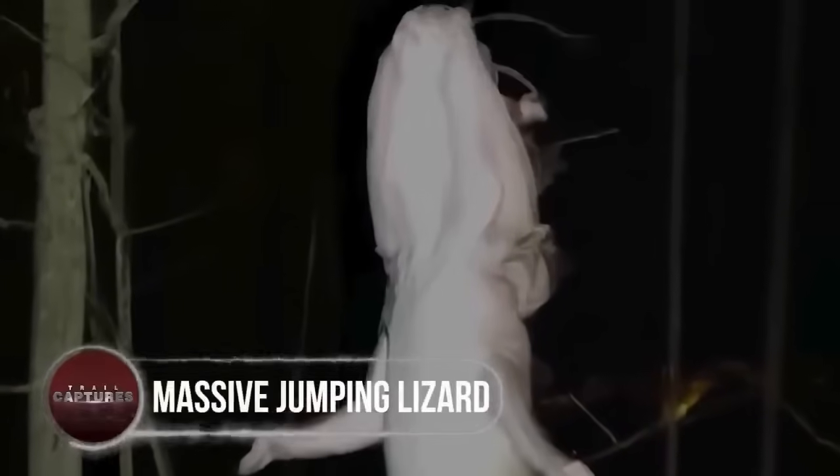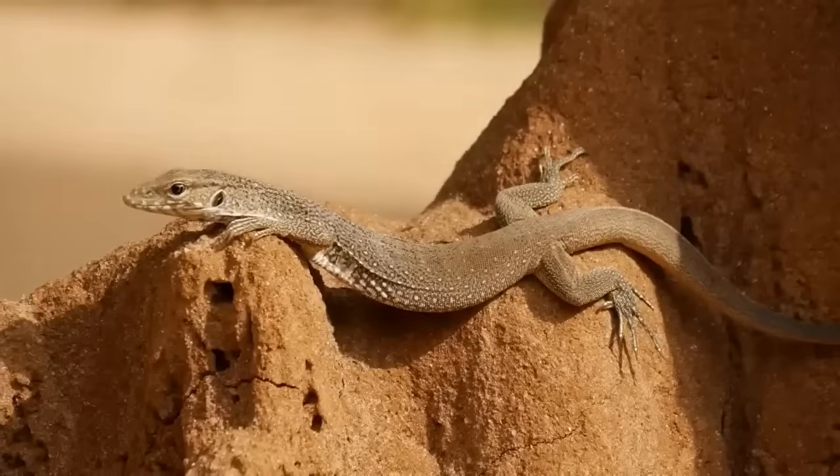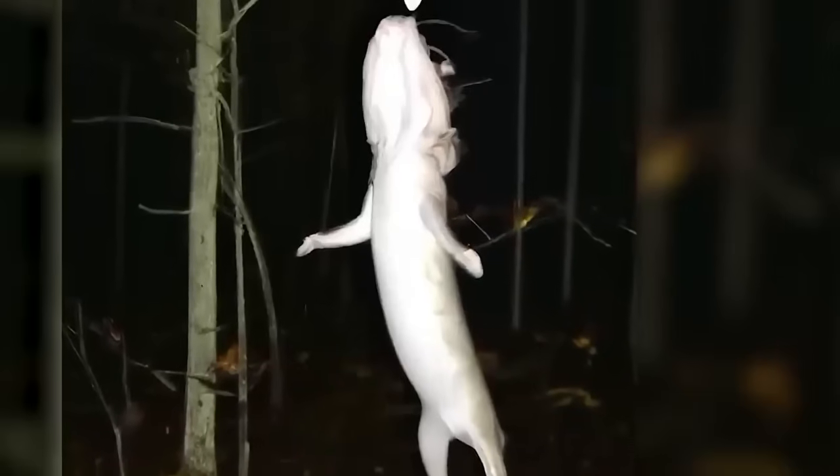Massive jumping lizard. Did you see that huge creature that looks like a lizard? It's like nothing we've seen before. The uploader thinks it could be an undiscovered flesh-eating lizard species with fish-like features, but I have this gut feeling that it might not be real. We'll see. The image looks impressive, but I can't help but wonder if it's a clever hoax. I mean, lizards don't usually jump that high, right? Still, it's an exciting and slightly disturbing thought if it turns out to be true.